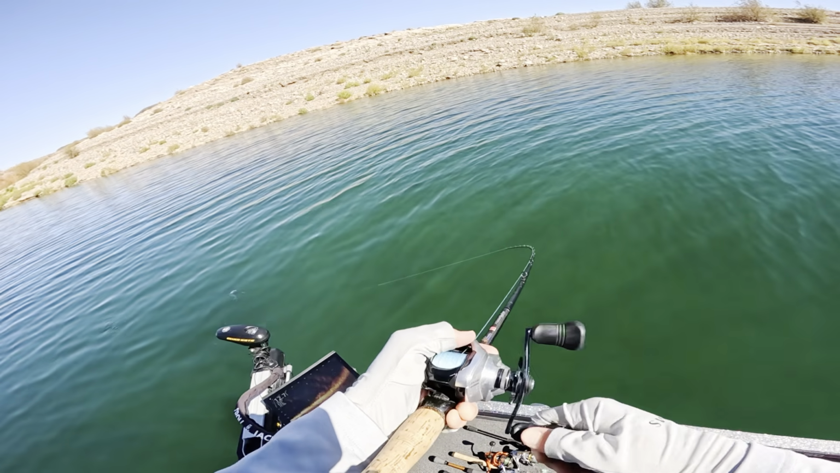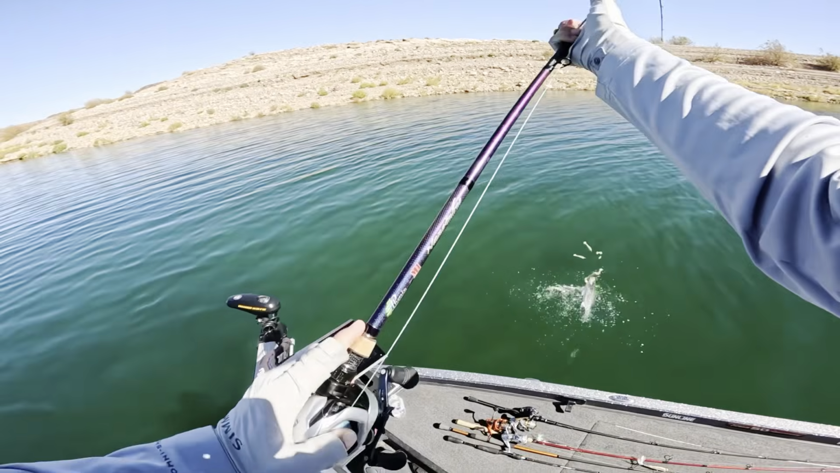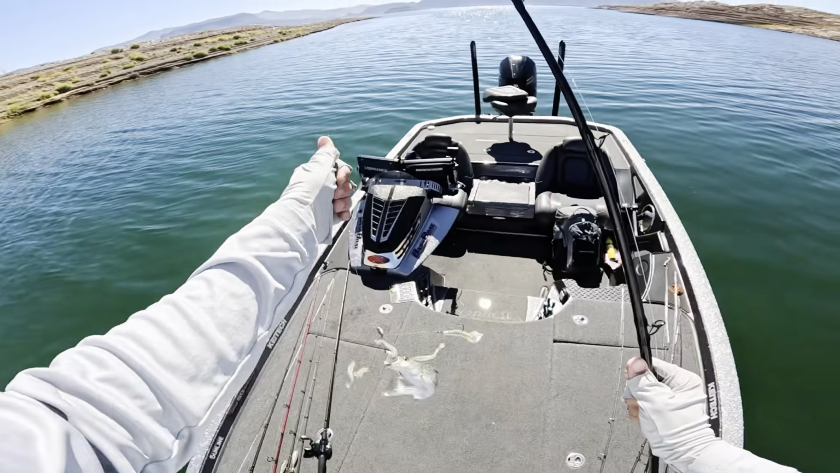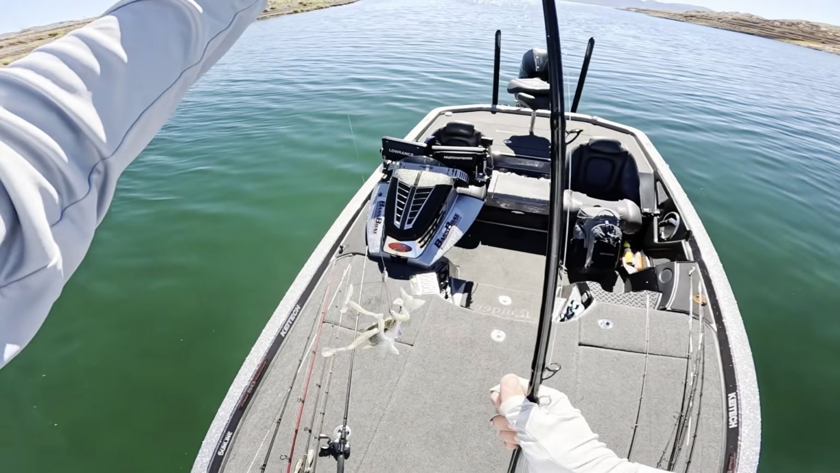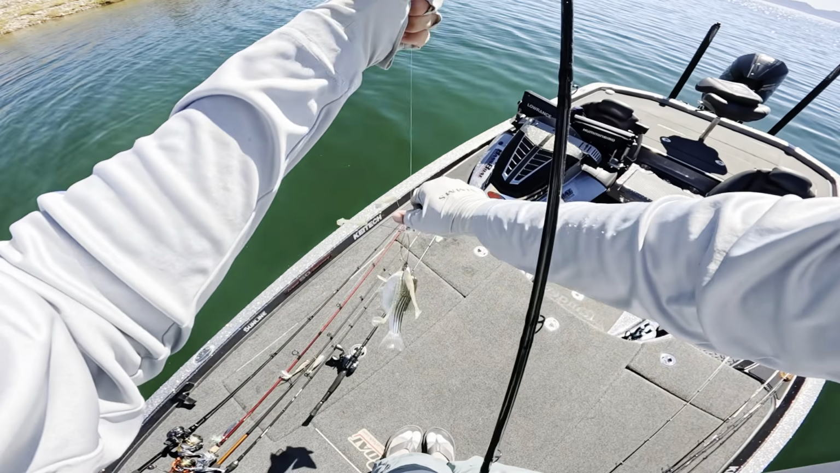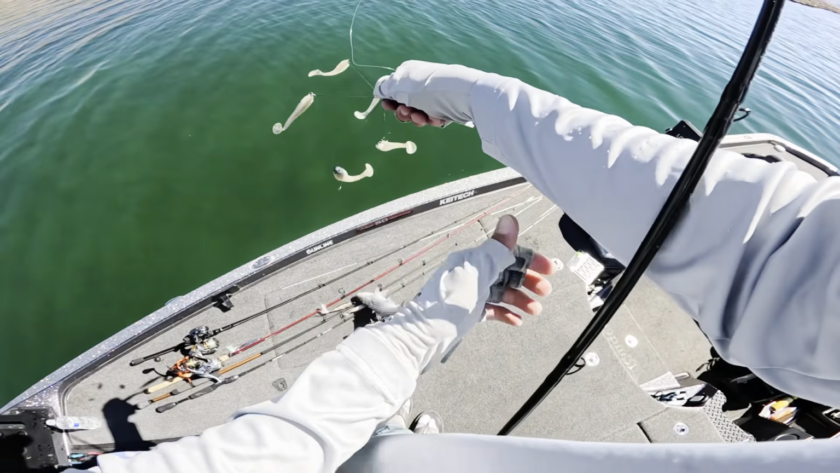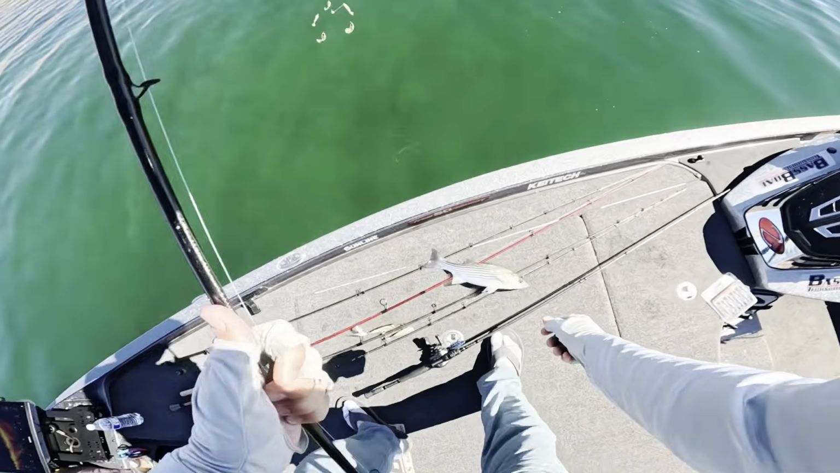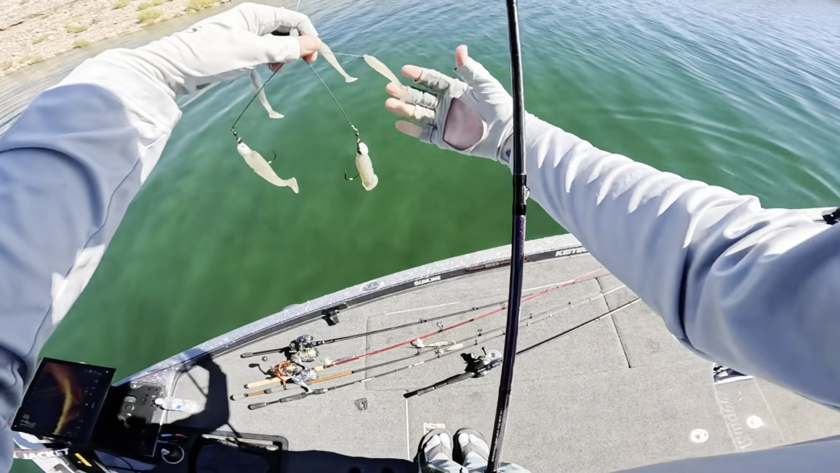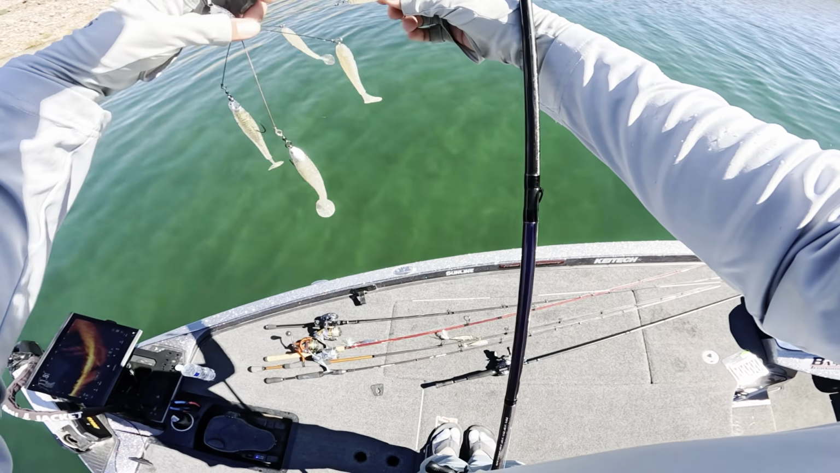Yep, another one. It's like every cast with these stripers, guys. This is unbelievable. But you know, when you get them in a feeding frenzy like this, it really, oh, well, quick release. As long as it's flashy and it looks like bait fish, they're gonna annihilate it.